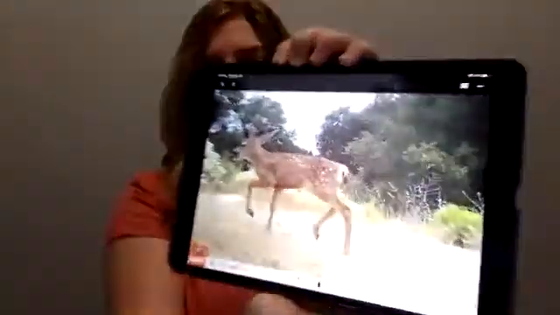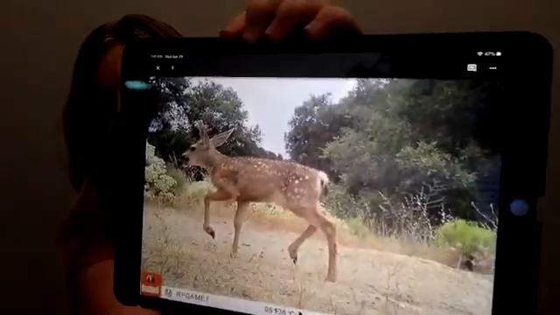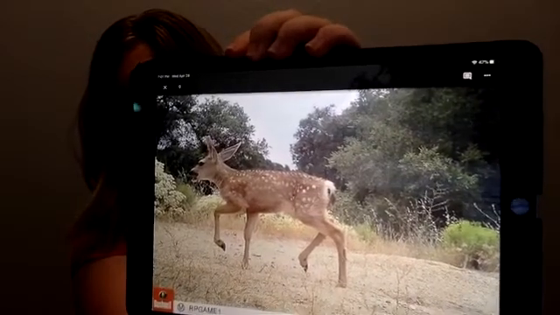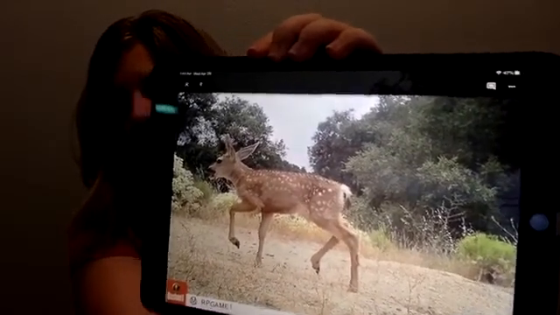This one is one of my favorites. Kids always love this one. This is a little fawn, a mule deer fawn that was taken up near Vulcan Mountain. It is actually fawn season. They usually start coming around springtime and then even into early summer, from what I have read.